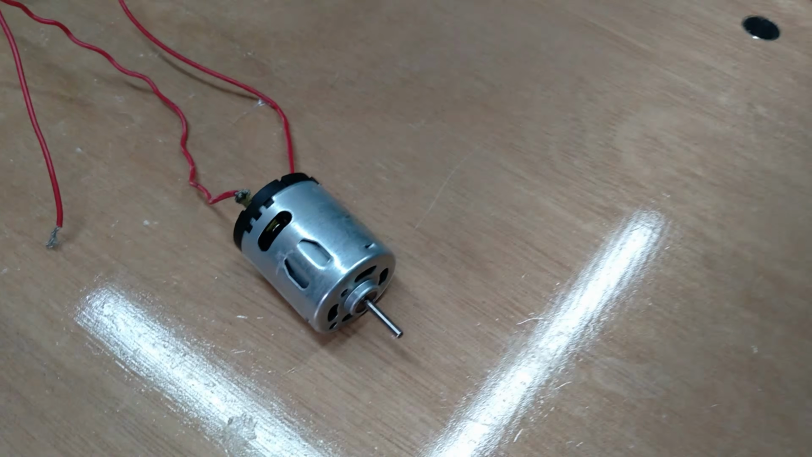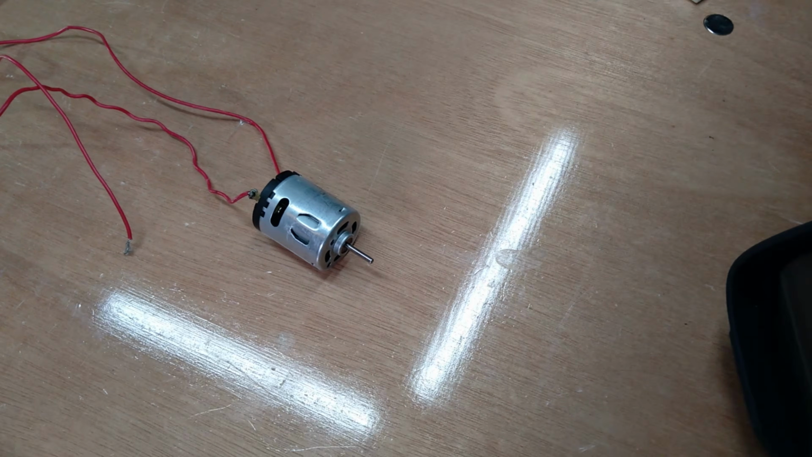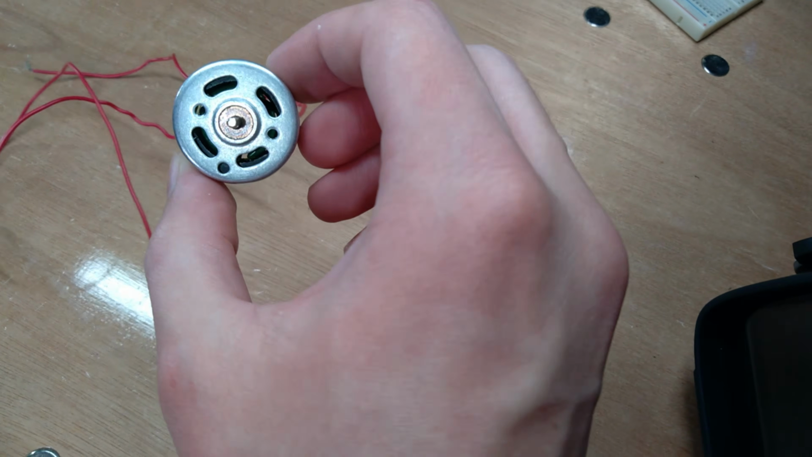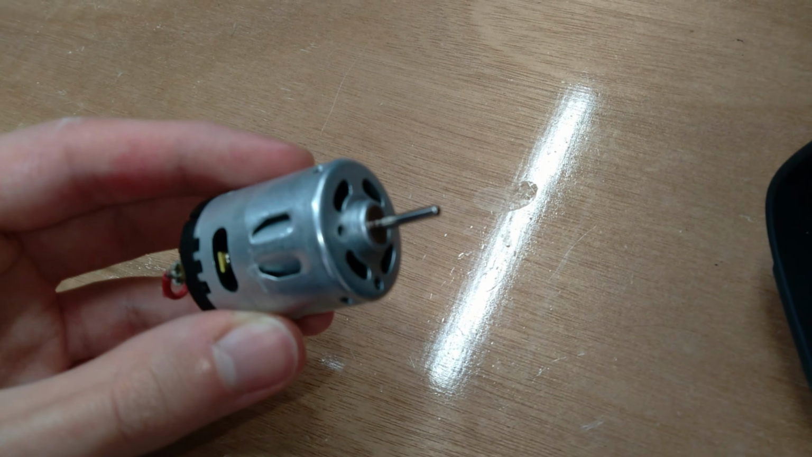In this video, we're going to be looking at a DC motor with a thermal camera when it's running to see how hot it gets during different load conditions. Under different types of load, this motor would produce different amounts of heat.